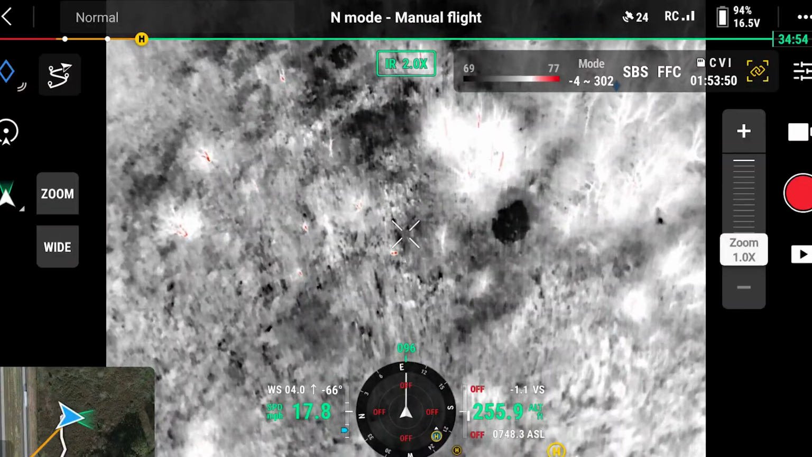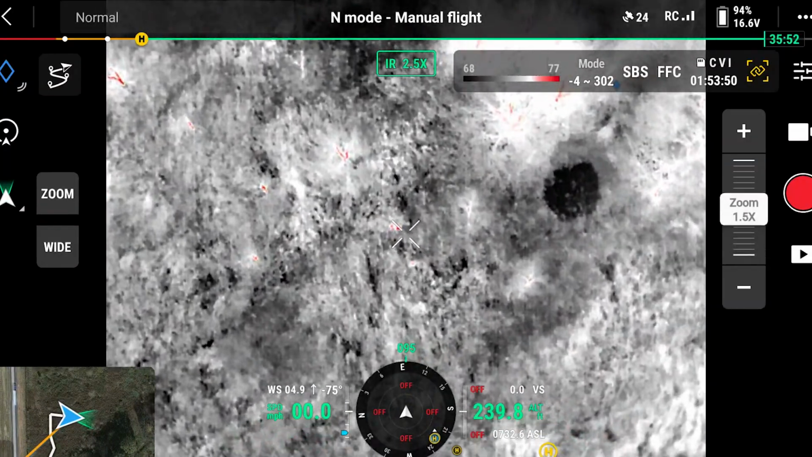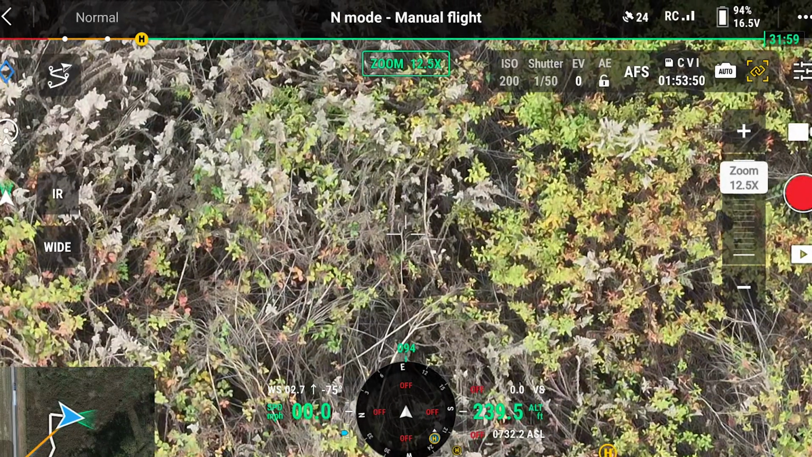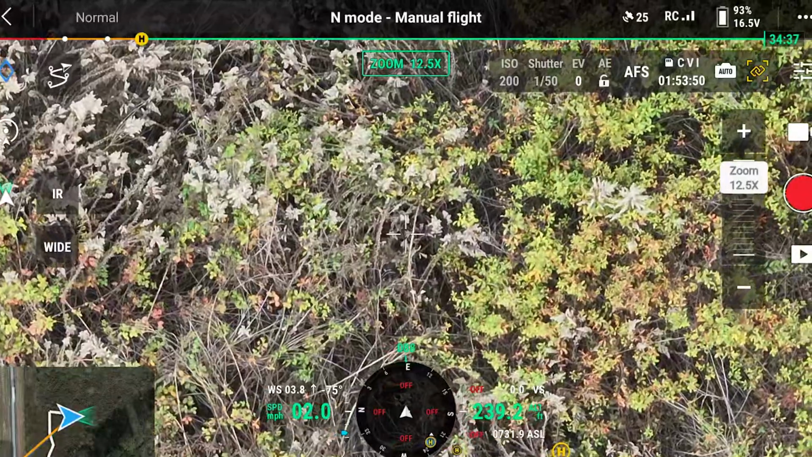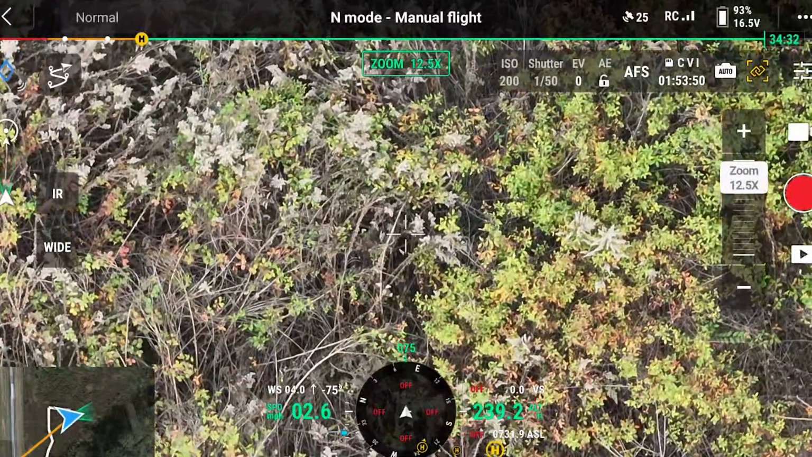This is for a real estate agent. This is being marketed as a hunting property. And we are just off a major 4-lane. But I've driven by this property a number of times and thought it looked pretty good.